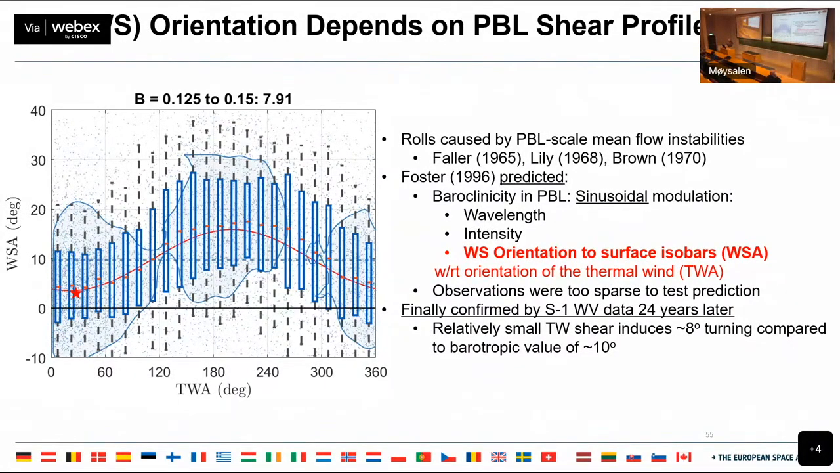That's the dynamic instability that generates the rolls, and it's the characteristics of that, plus the characteristics of the boundary layer turbulence, that determine that orientation. So a long time ago, actually for my thesis, I made a prediction that the thermal wind in the boundary layer, this extra linear shear due to horizontal temperature gradients, would shift the characteristics of the boundary layer rolls. And in particular, it would induce this sinusoidal variation of the wind streak orientation relative to the surface pressure as a function of the orientation of the thermal wind.